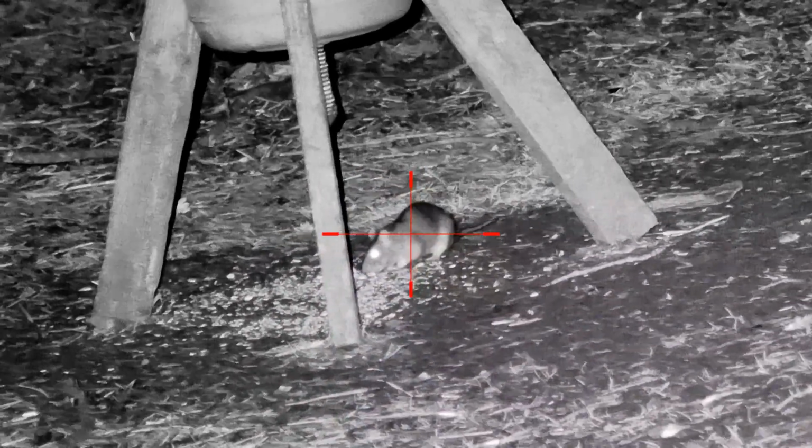So as you can see, I do keep the missed shots in the video, just like this one. This one was not a very good shot, well, I thought it wasn't a good shot, but we do find the rat on the thermal just down the bank, and he is brown bread.